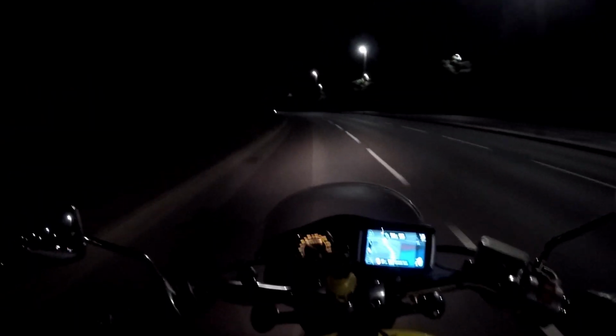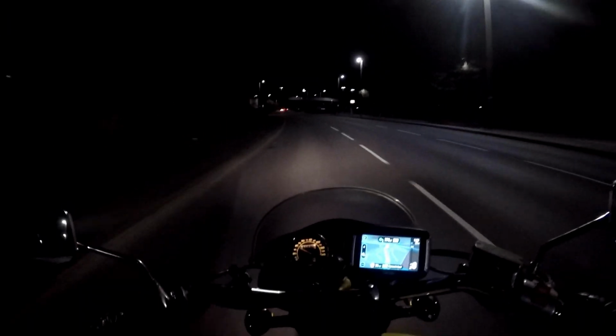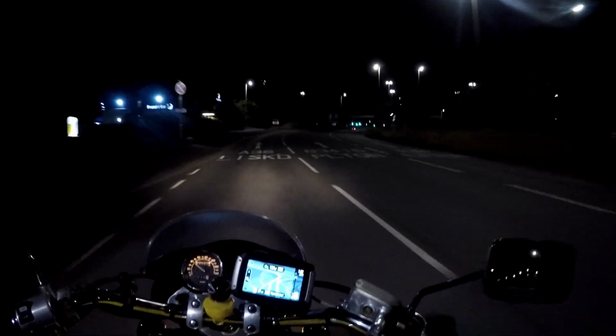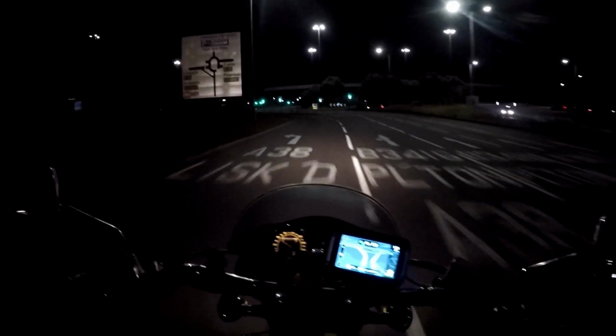There's something quite exciting about riding at night, isn't there? The empty roads, the darkness with the bright headlights. You kind of feel like you shouldn't really be out, and yet here you are. And the world's kind of this playground that you're not really supposed to be playing in, but no one else is there to stop you, you know? I do like it.